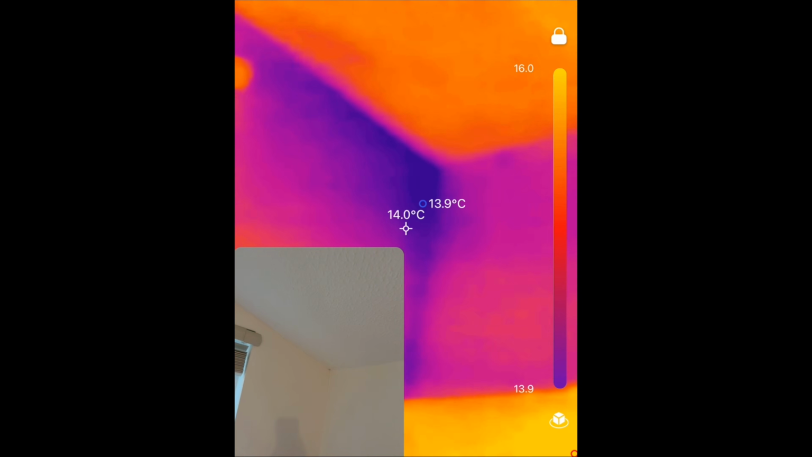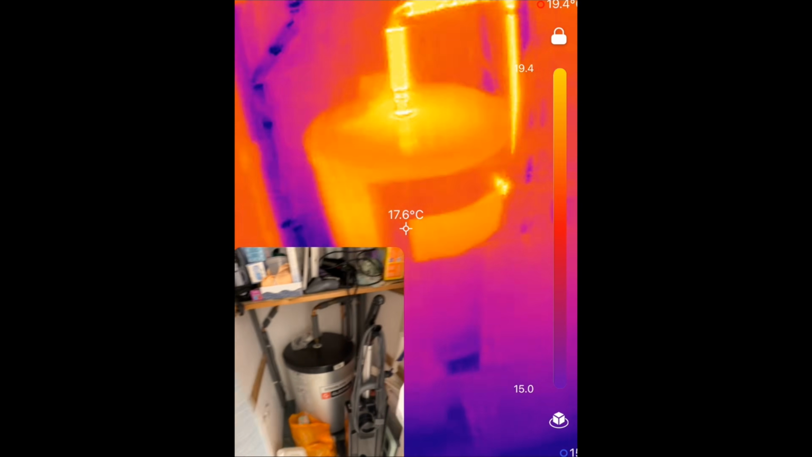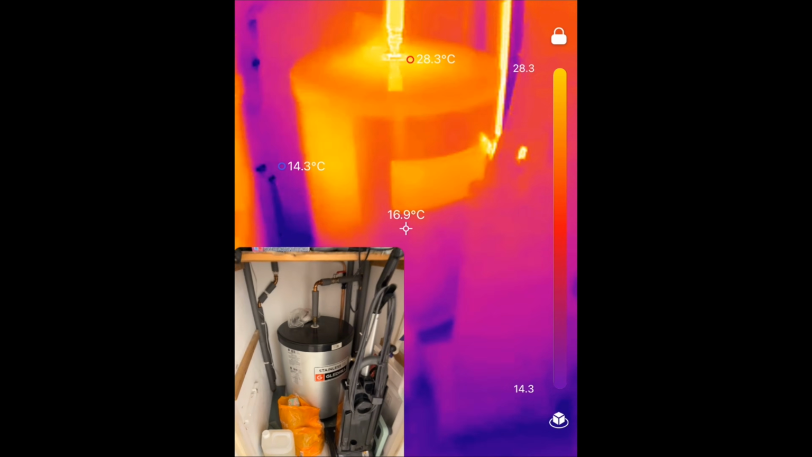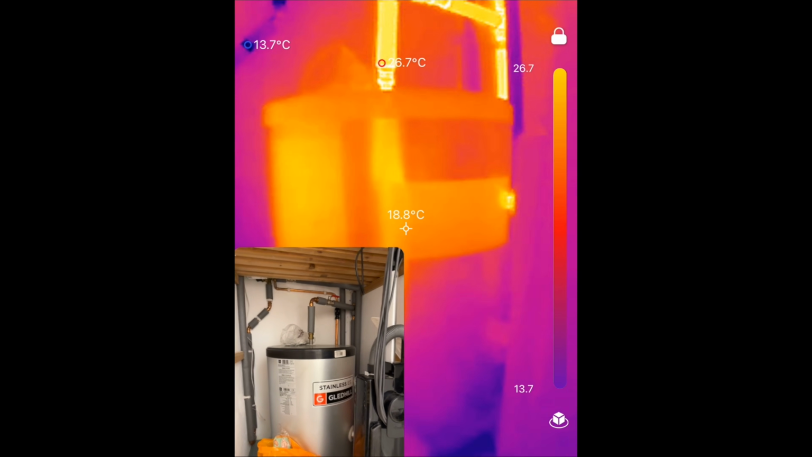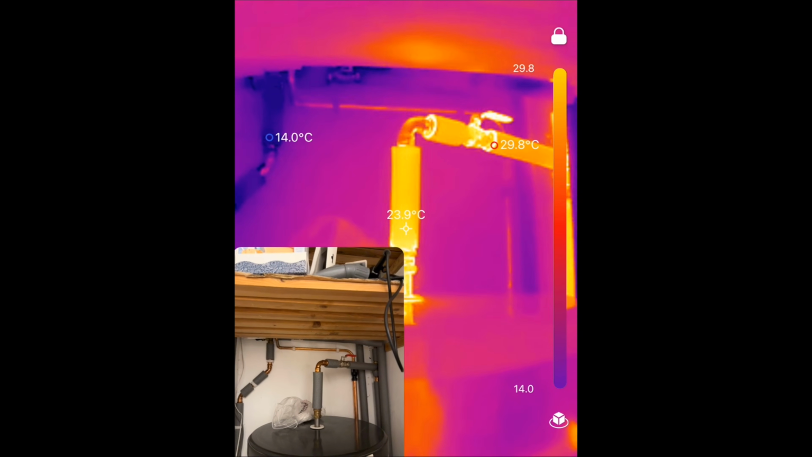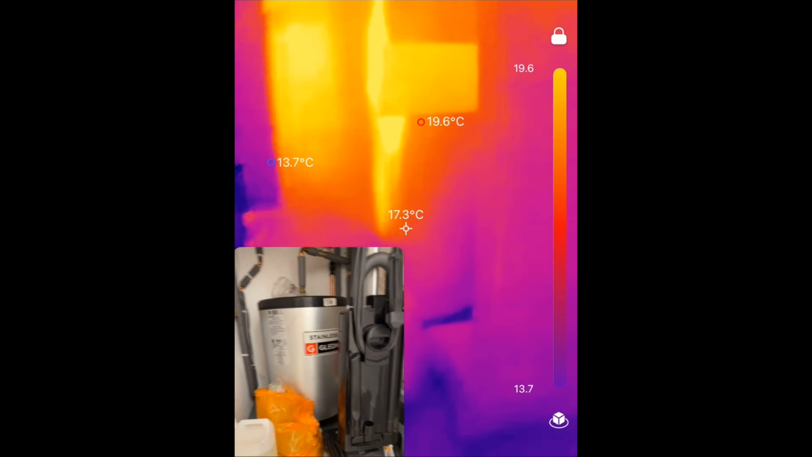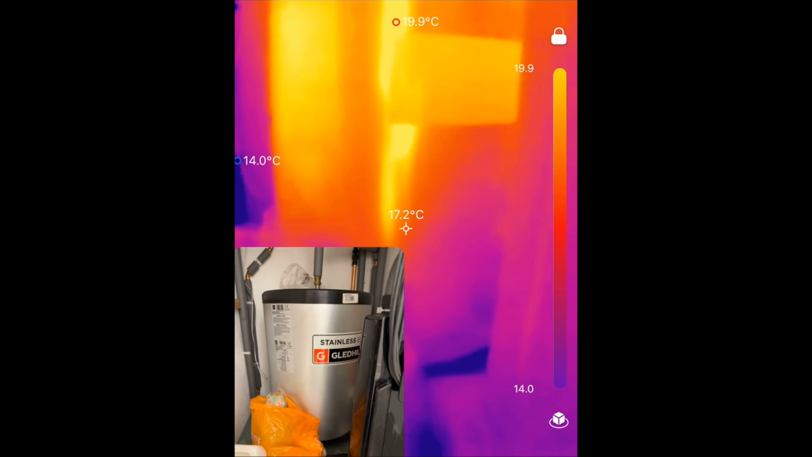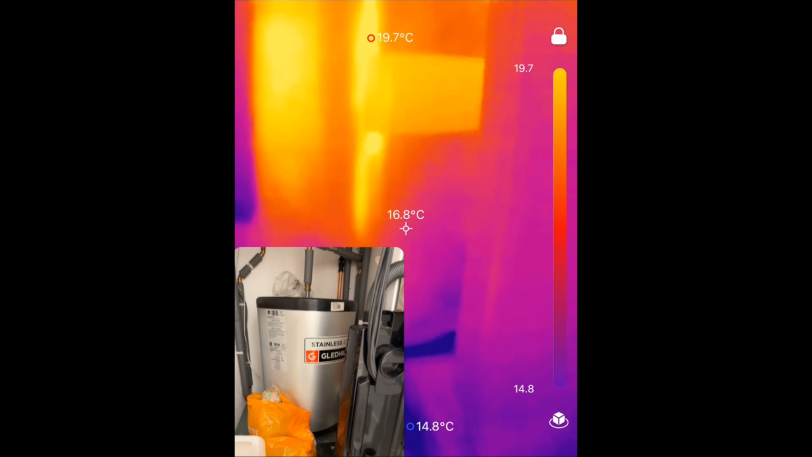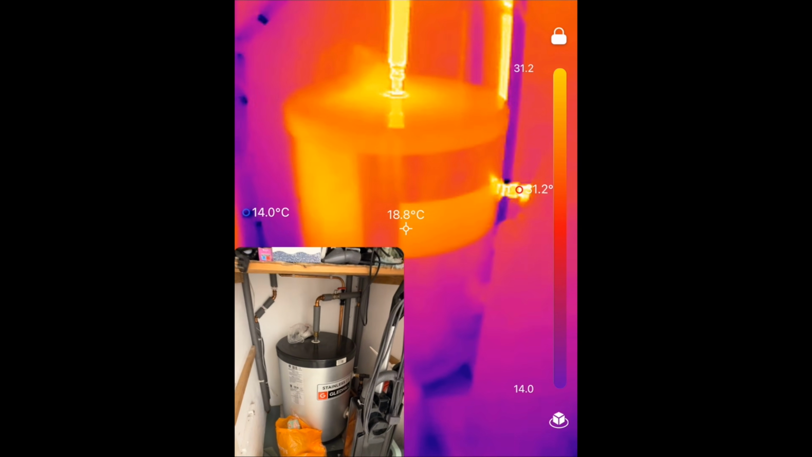Look at that. In here we've got the water tank. If I just move this out of the way. So let's see. Now you can see that the pipes have a little bit of lagging on them, but the pipes show that they're quite warm. The tank itself is not too bad, is it? And in fact, I suppose that's a good sign, because you don't want it to be too hot on the outside. So yeah, it's a good way of finding out just how well insulated your water tank is, isn't it?